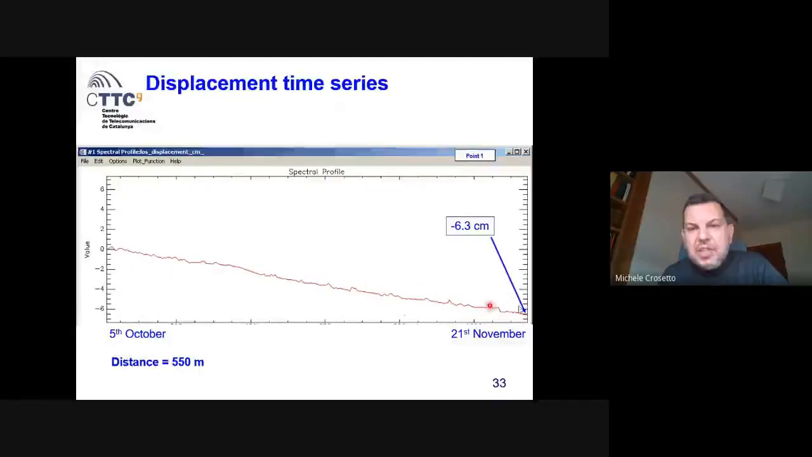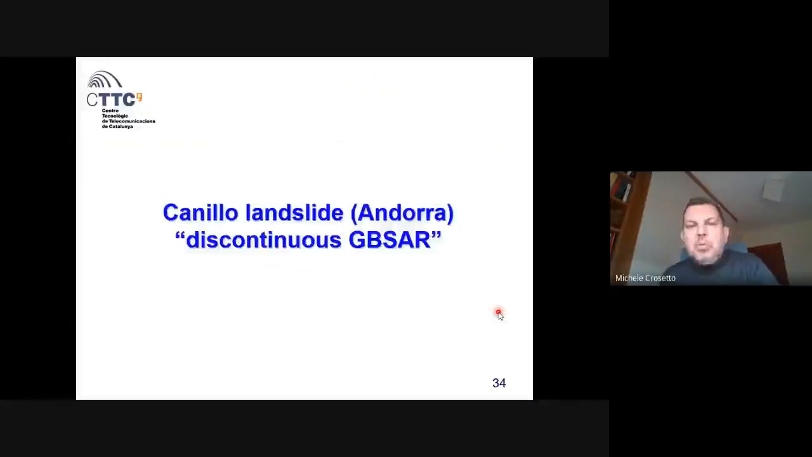This is really the physics or the kinematics of this landslide. Good. This is an example with continuous monitoring. Let's move to the other one. The other example is a discontinuous GBSAR measurement in a landslide located in Canillo, Andorra.